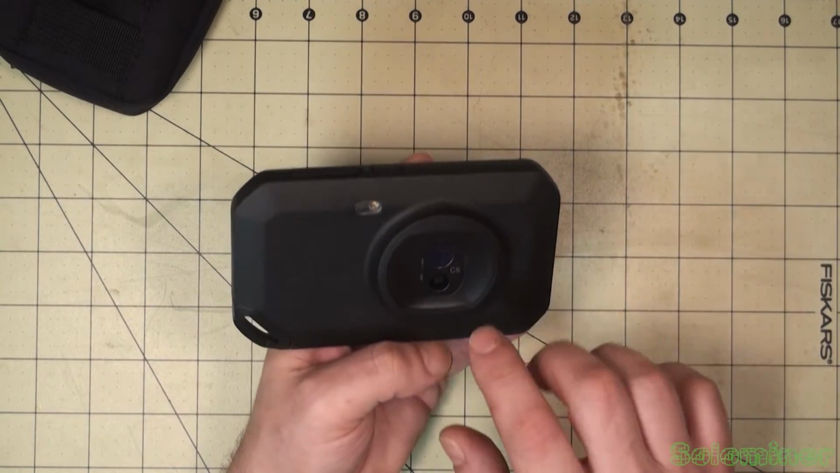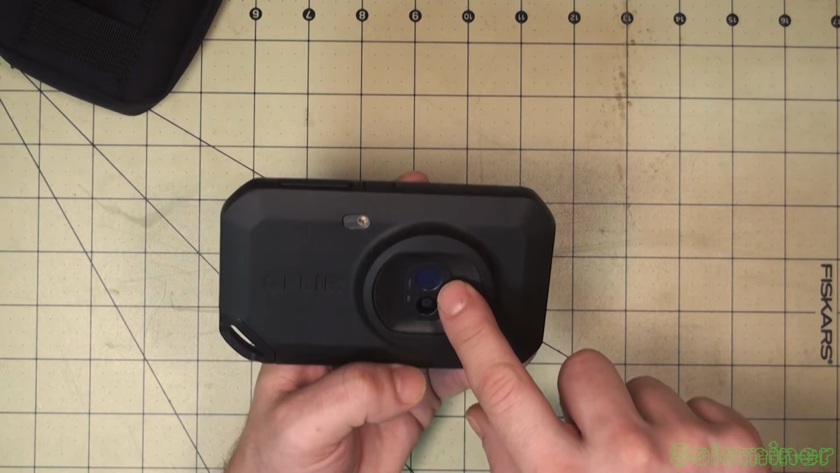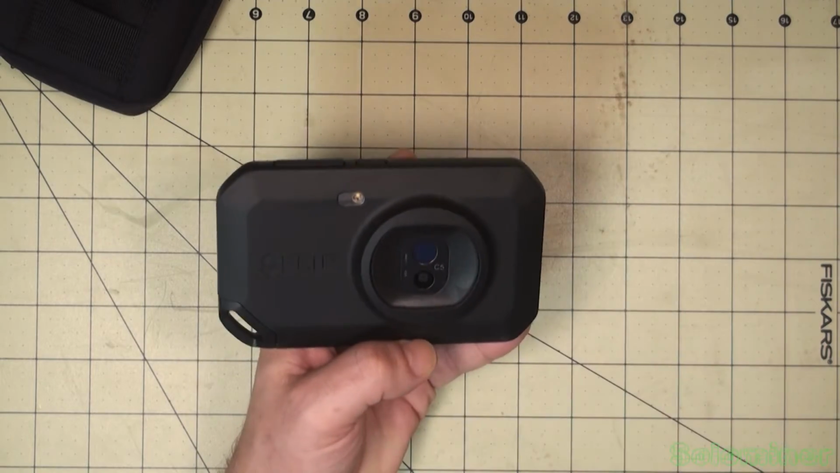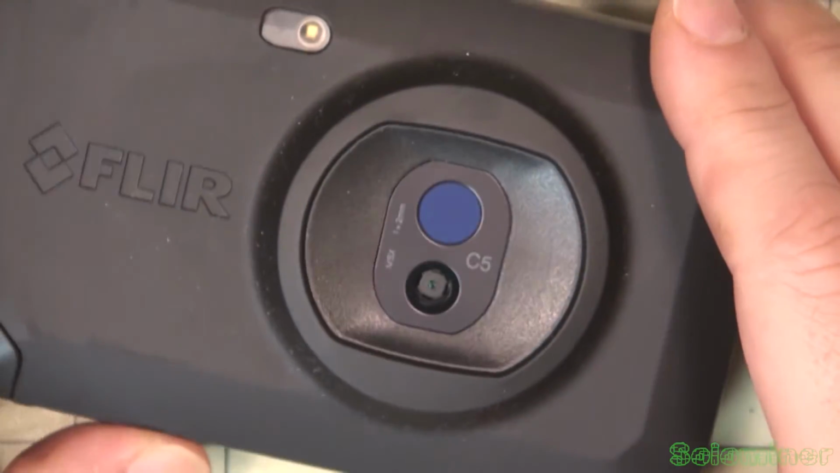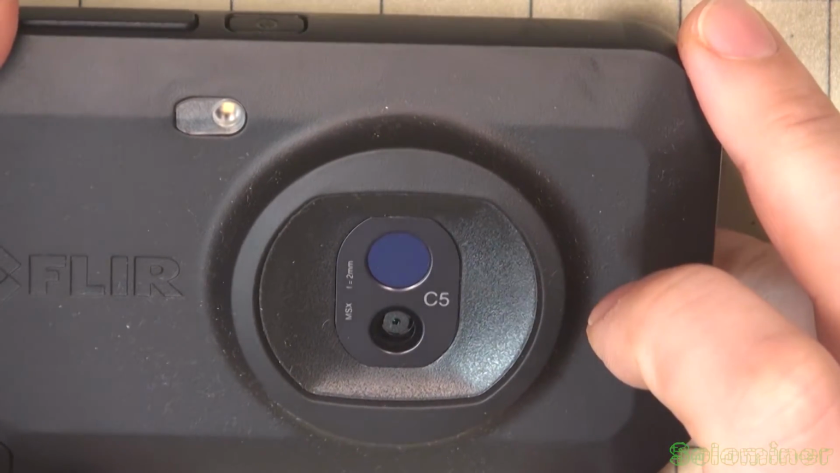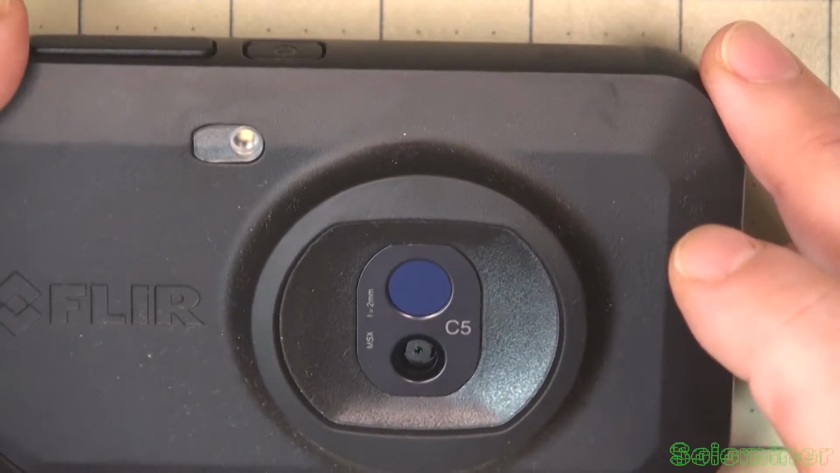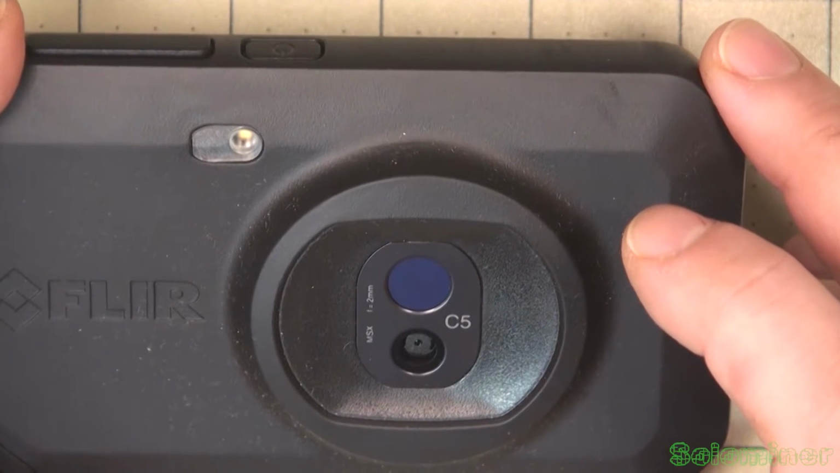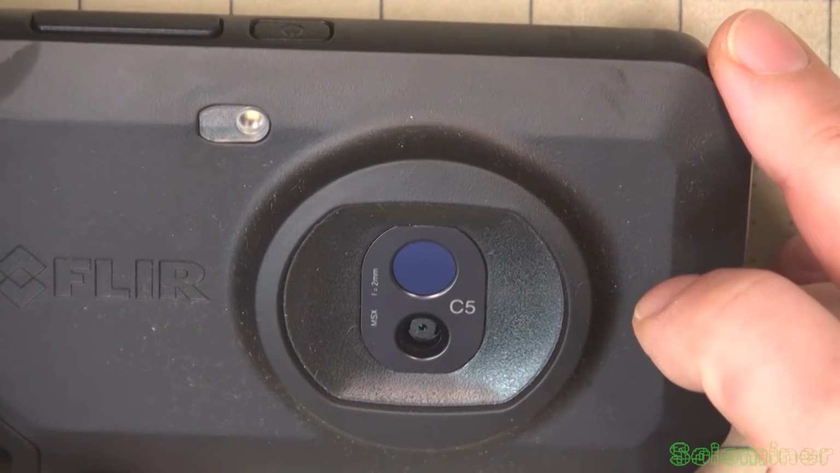And this thing has two cameras on it, which superimpose an image. So you have the thermal camera here, and then you have the visual camera here. Now, the visual camera uses just your normal kind of glass with a hot mirror, which blocks infrared and ultraviolet light. But this lens up here is probably made of a germanium crystal, and this allows all the light spectrums through, including thermal infrared, which normal glass doesn't allow.